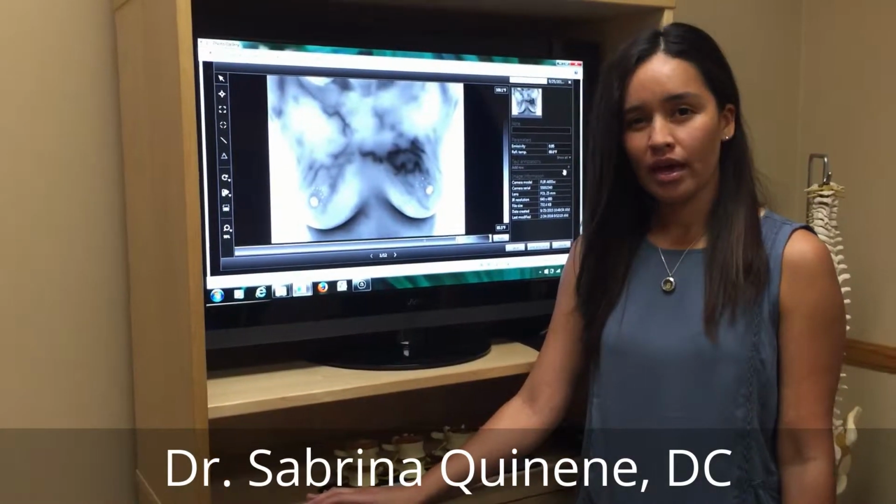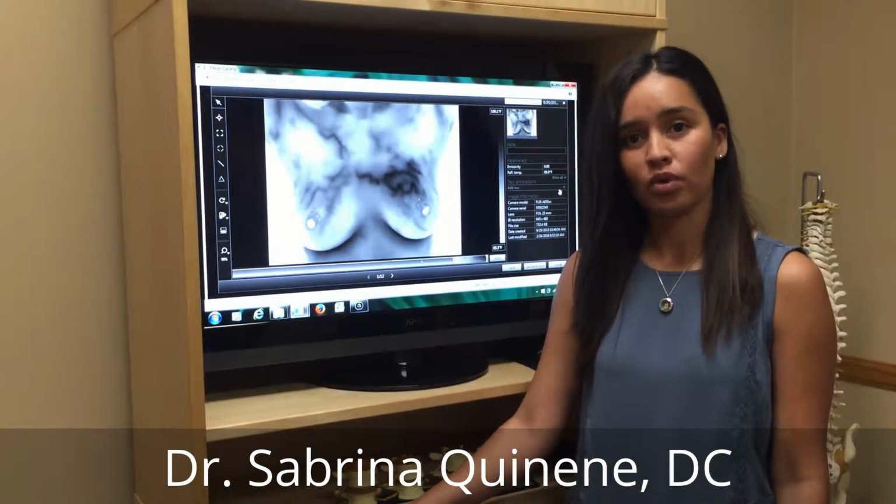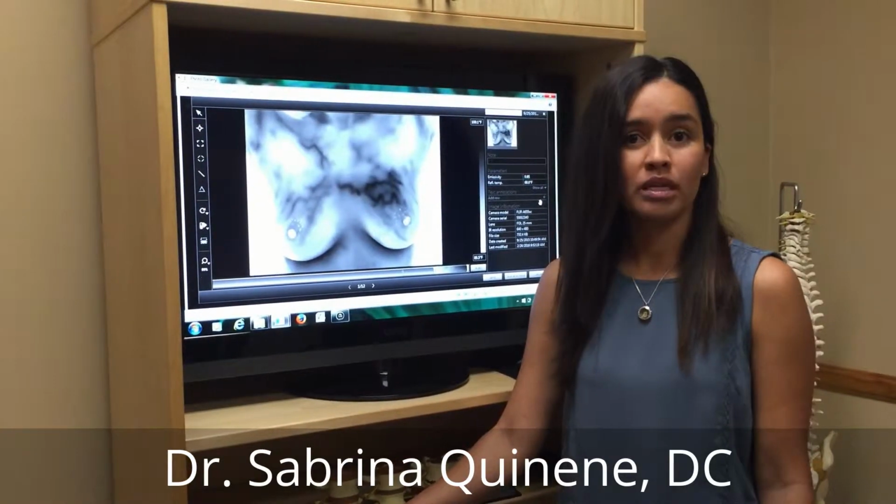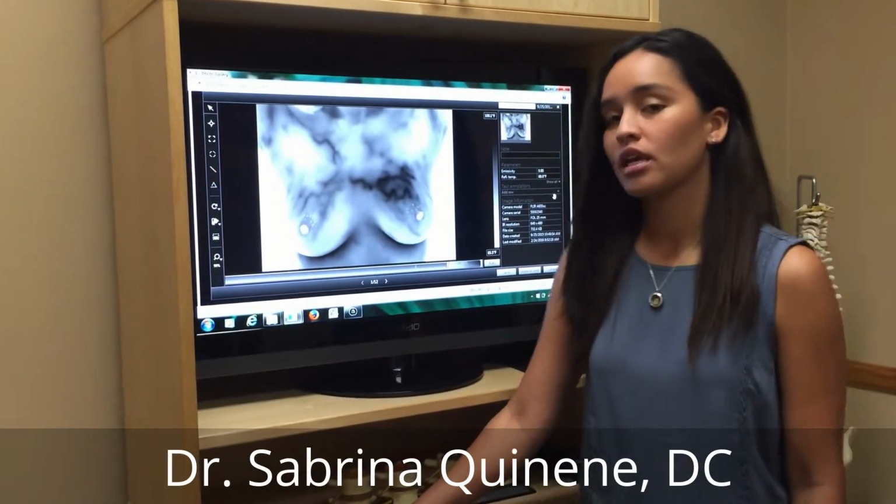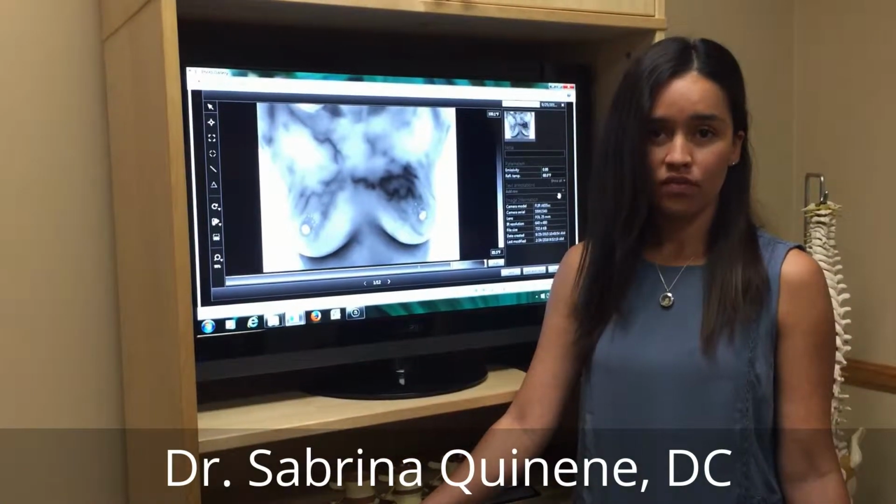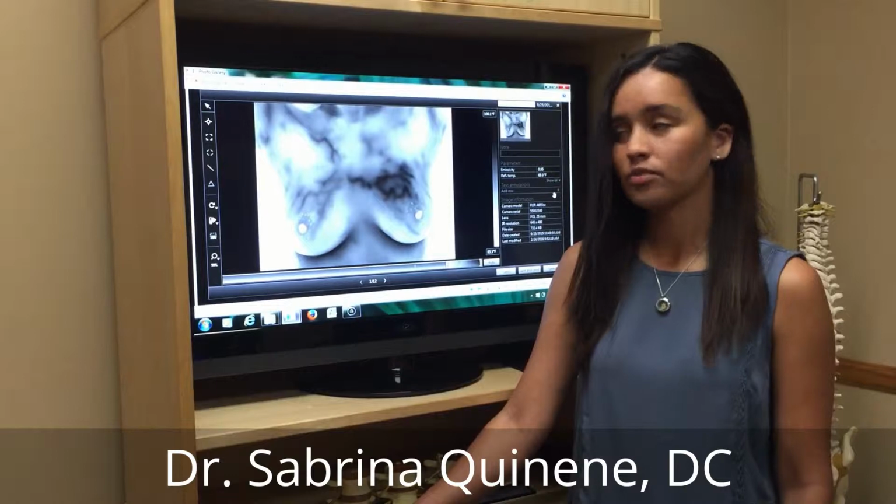A mammogram has an equivalent of 50 pounds of pressure on each individual breast, as well as constant radiation by women having their mammograms annually. With a thermogram, there's no compression and there is no radiation. So it's one of the most safe and effective screening tools for the early detection of breast cancer.